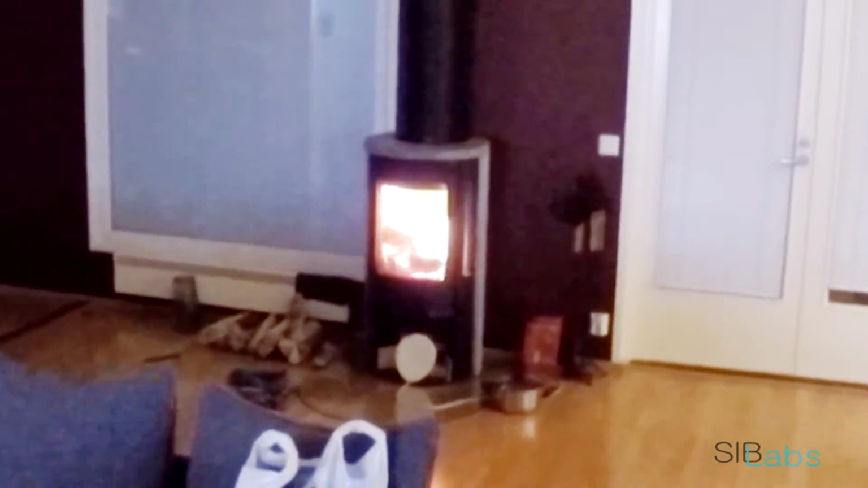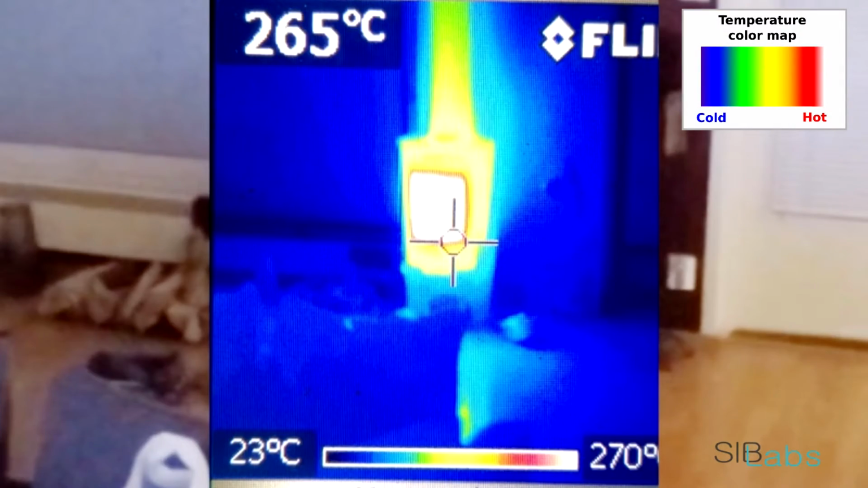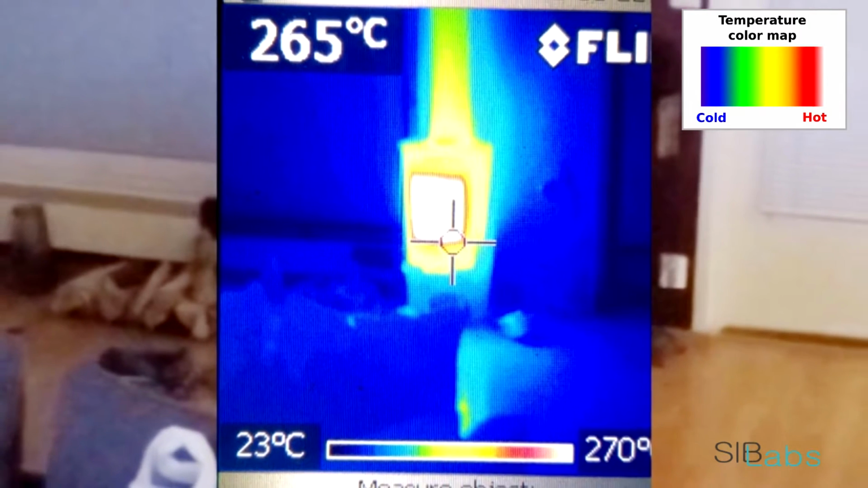So let's start the thermal camera. Okay, now we see different colors. More white and red means a hotter object. Blue and dark blue is colder. So the fireplace is 270 degrees.